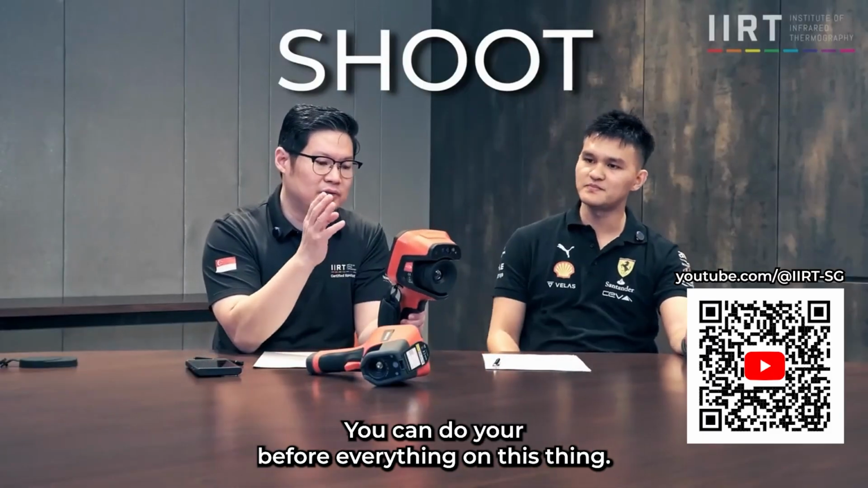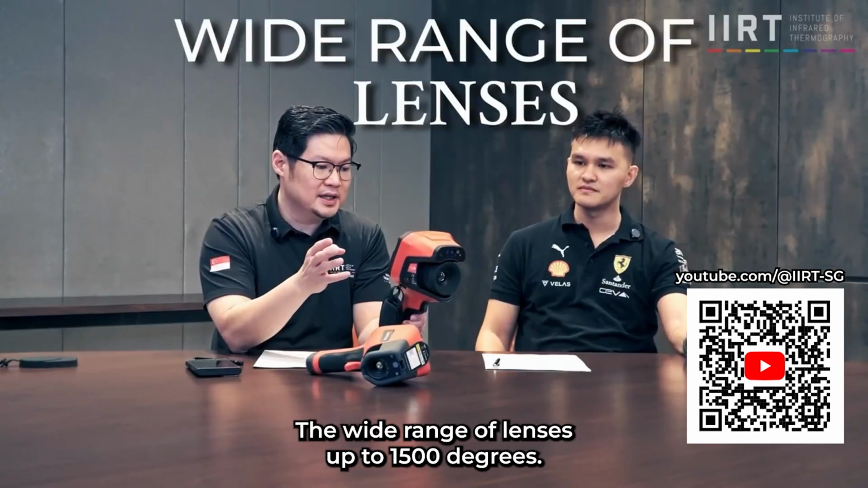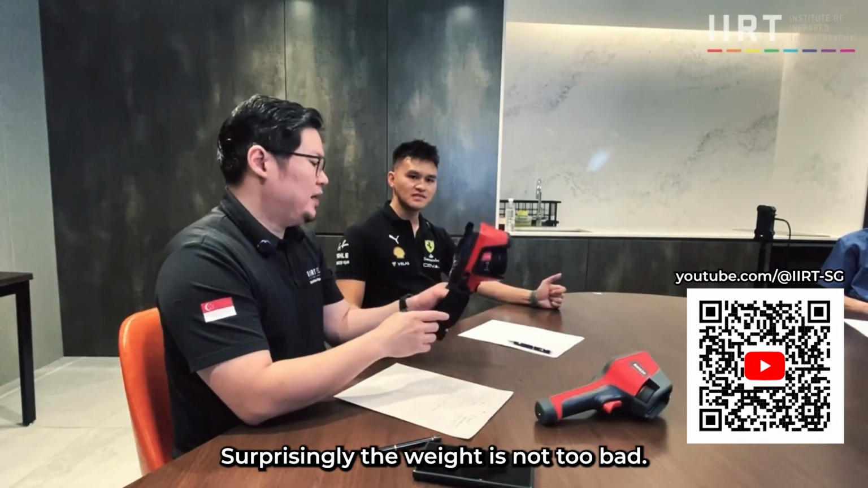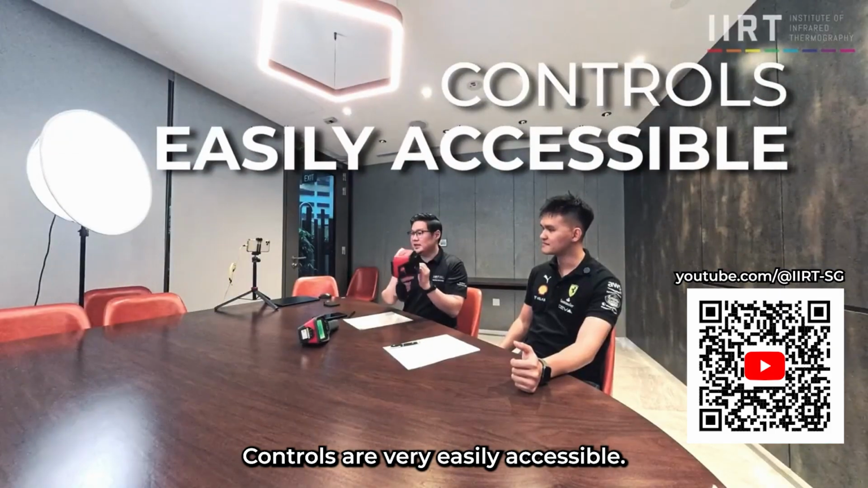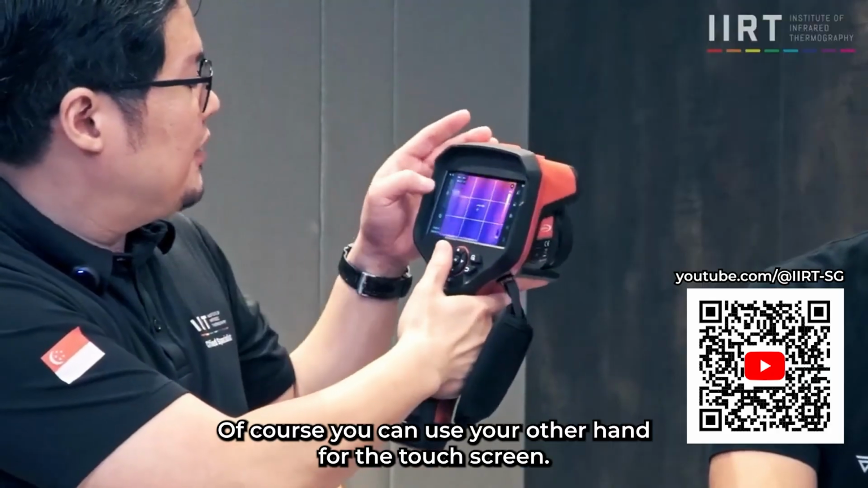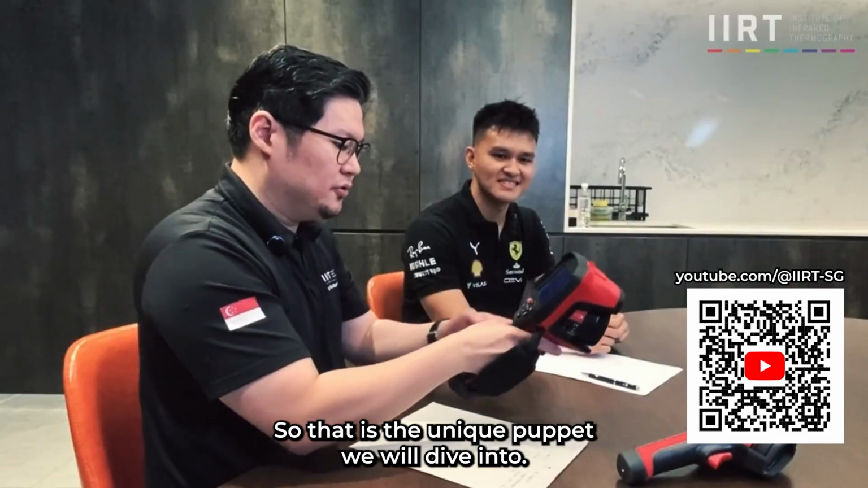You can shoot, you can do your report, everything on this thing. A wide range of lenses, up to 1500 degrees. Surprisingly, the weight is not too bad. It makes it very easy to handle. Controls are very easily accessible. Everything can be done with just one hand. Of course, you can use your other hand for the touch screen. So that is the unique part that we'll dive into more later.